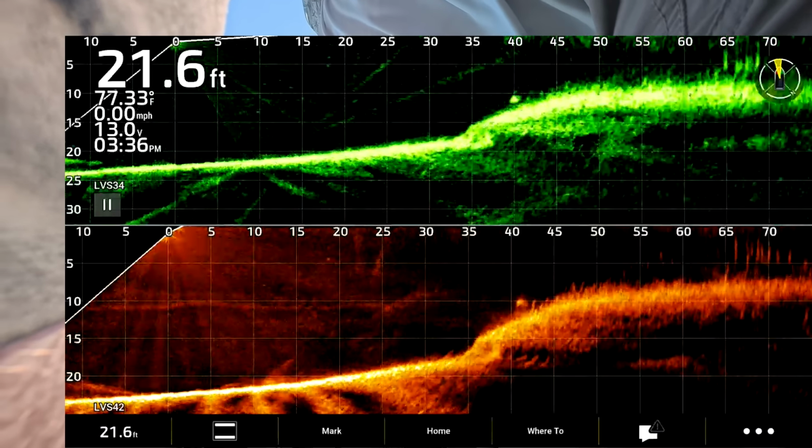Make sure my gain's still the same. 65, 65. I don't think the 42 needs as much gain as the 34 does. And drop the 42 down to 60.